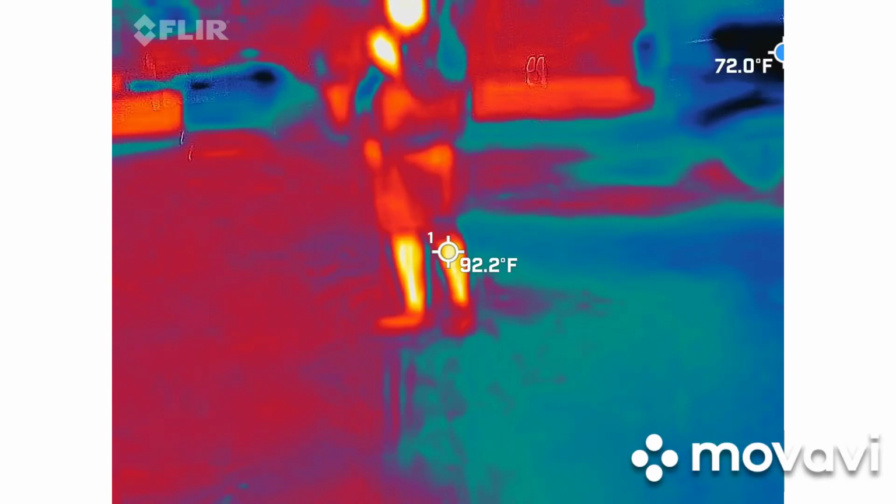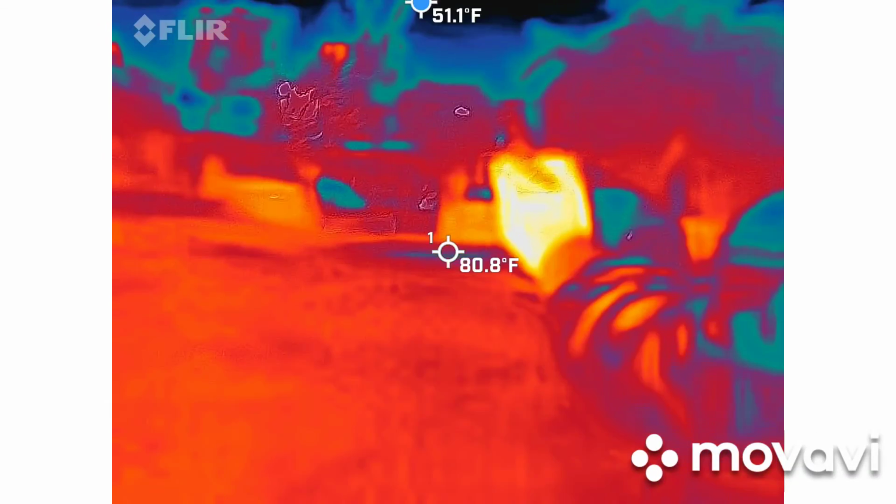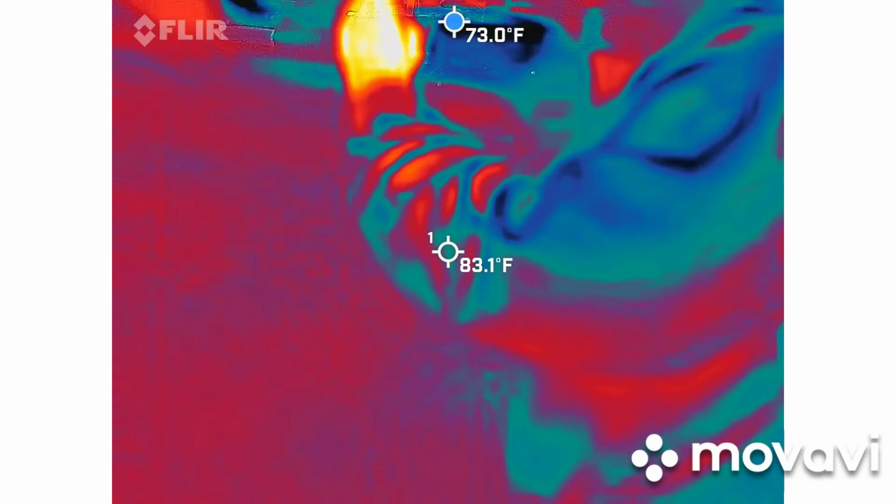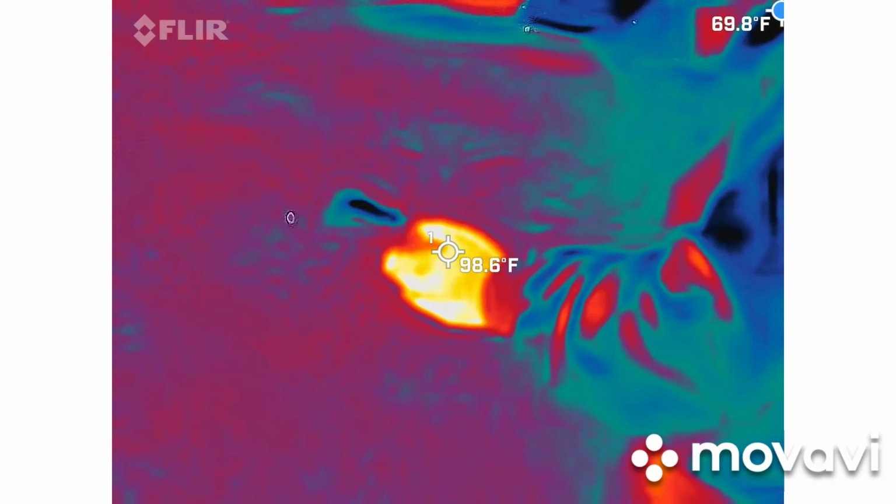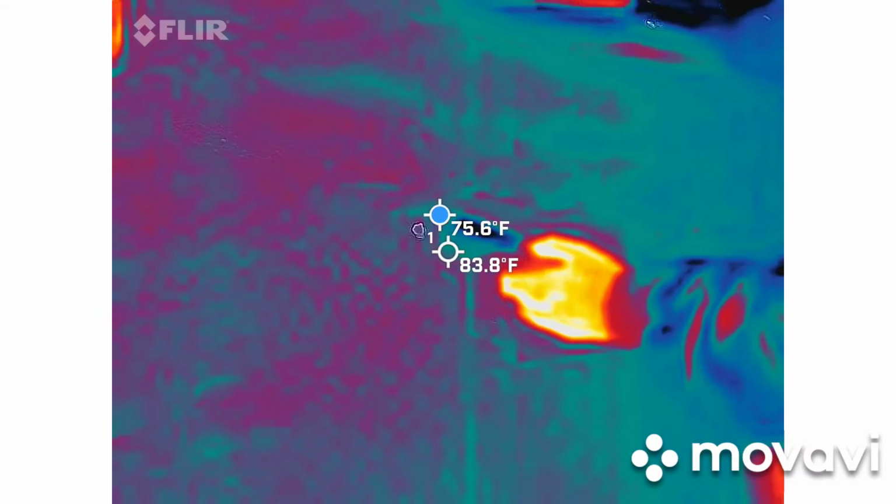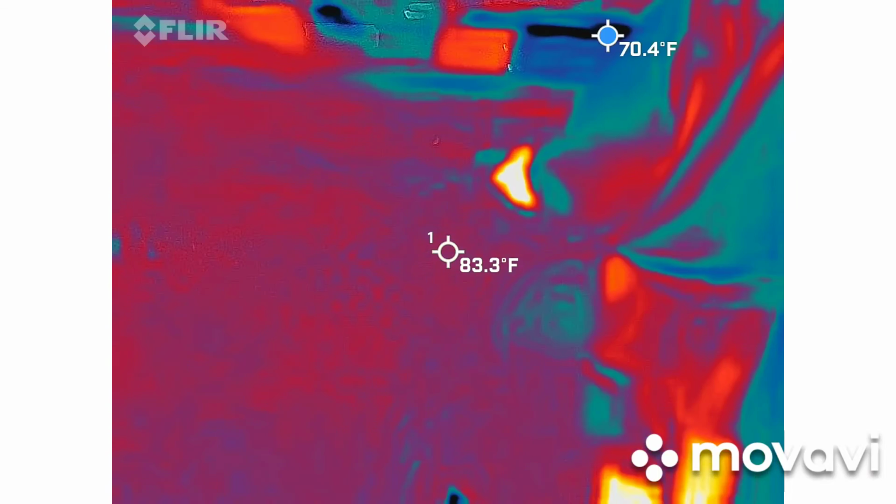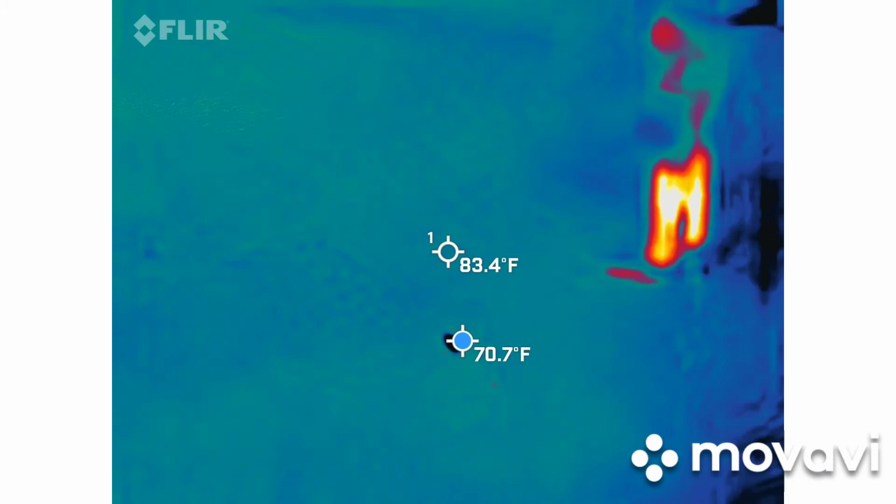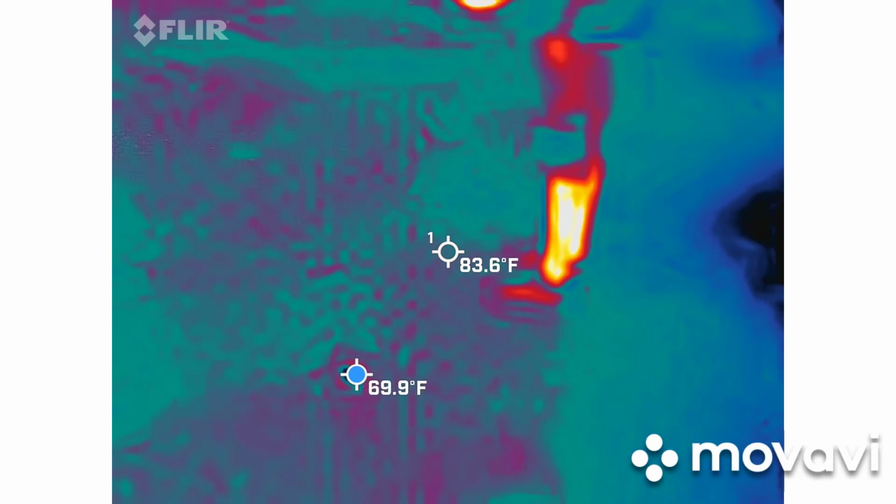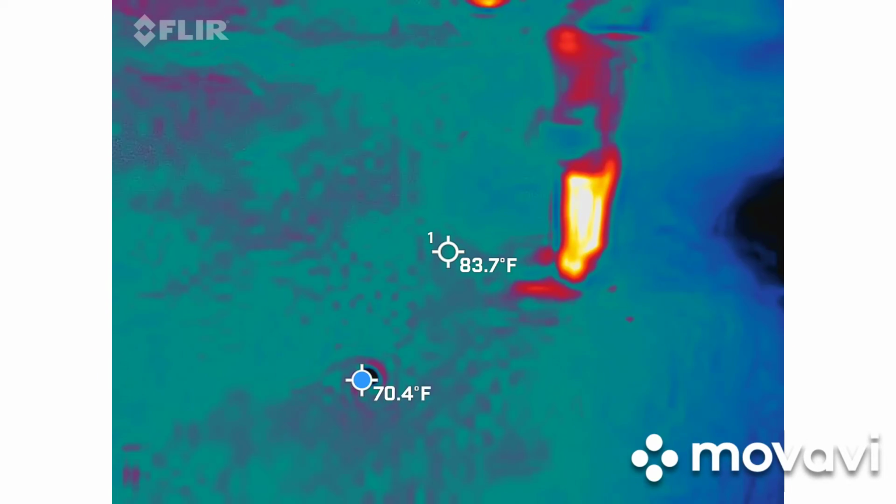Yeah, it'll go full tilt. Look, oh, really crazy. They're all now right here. Lower your arm so I don't get the sky in the thing. It's going full tilt. Have you seen anything yet? See something on the ground that's really cold. Dad, don't move.